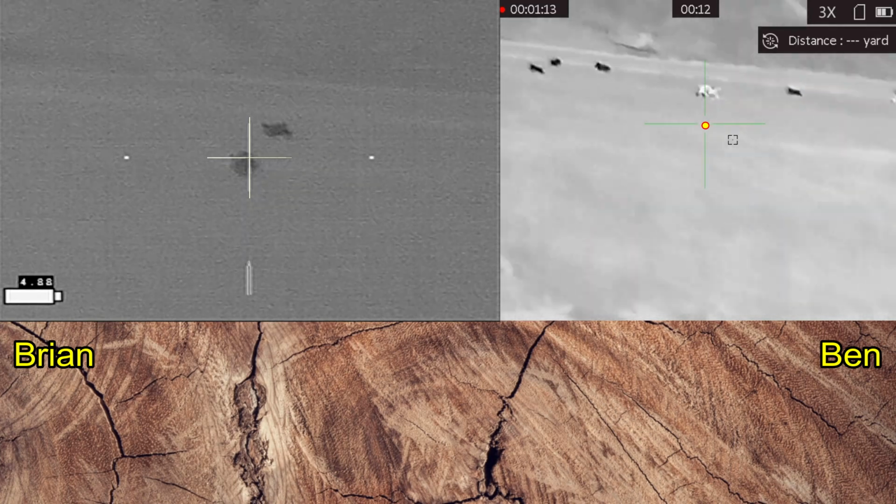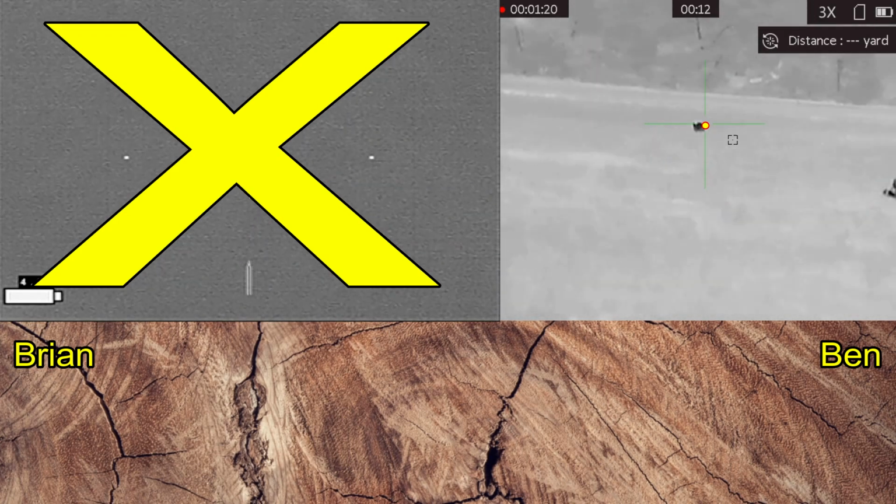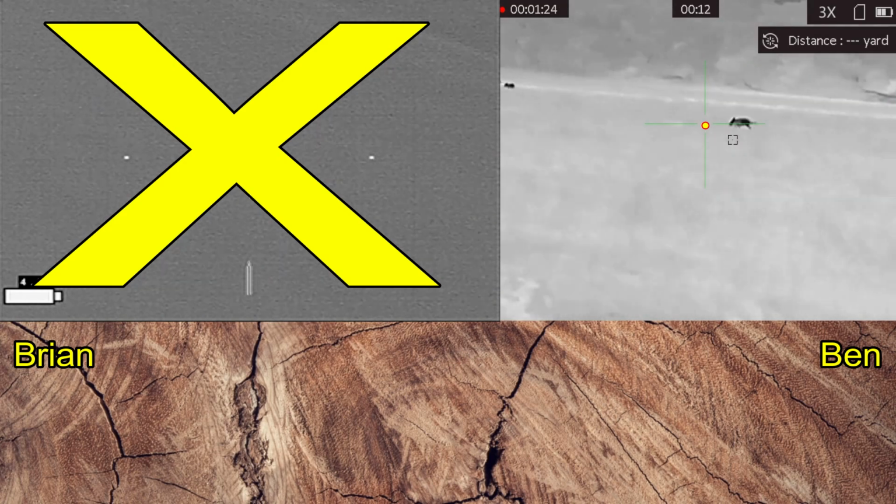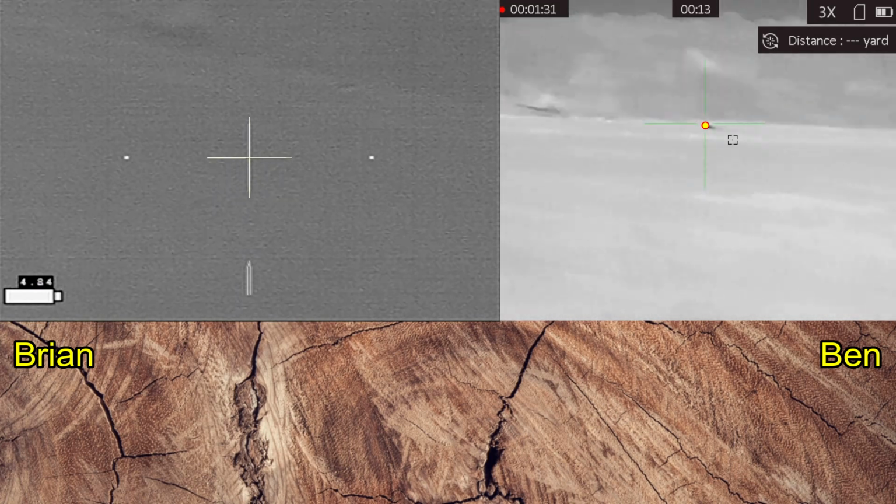You can hear the hits, but at this point, malfunction, clearing. I have a double feed, and they are stuck hard. Keep hammering them. I got a jam.